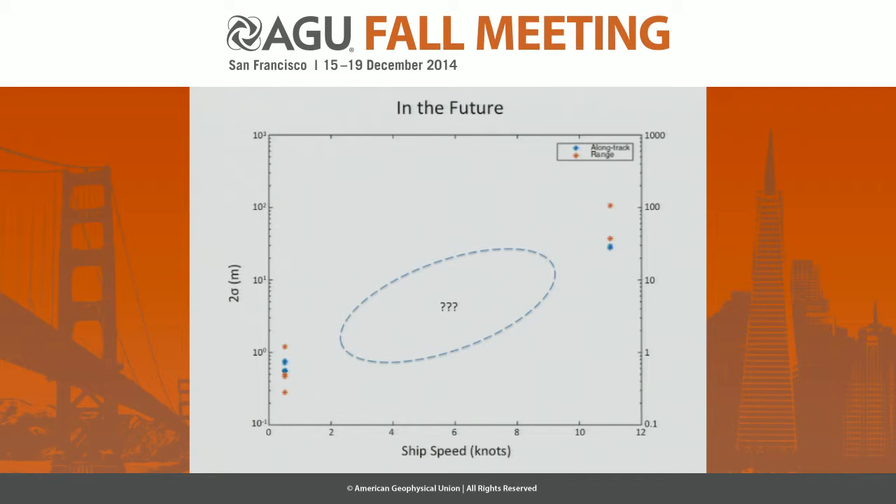With that being said, we hope to be able to perform some experiments in the near future exploring these parameters so that we can figure out what the most efficient or optimal strategy for performing these type of repeated multibeam surveys is with regard to these type of analyses. And with that, I will leave it open to questions.